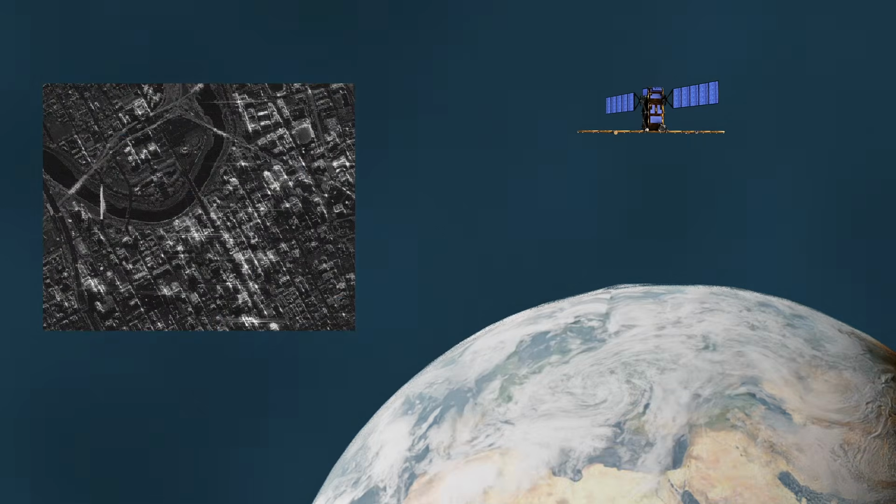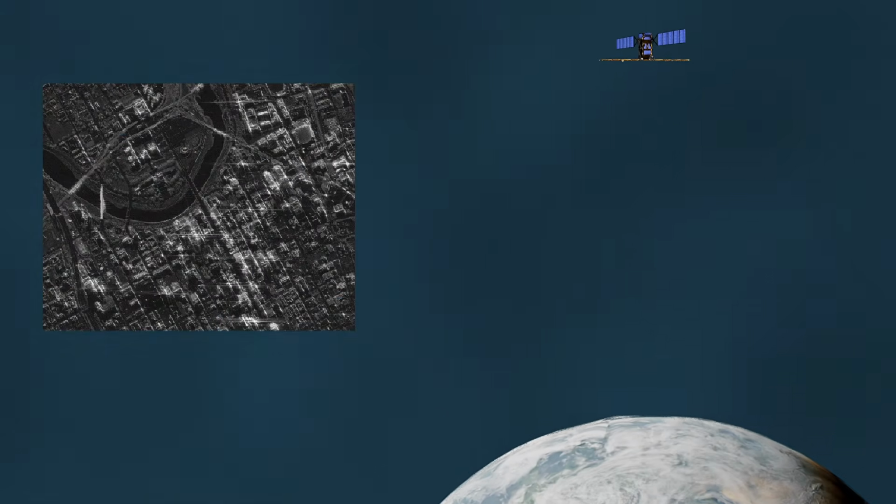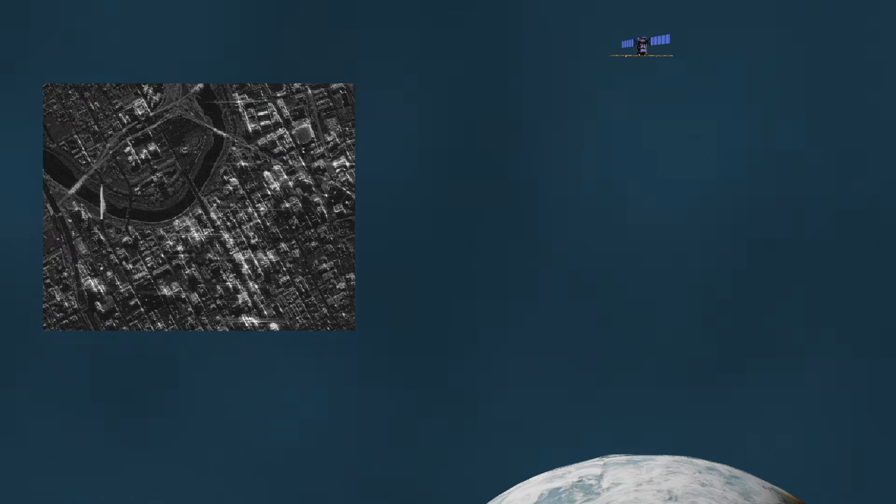And the craziest part is that this makes the resolution of our images completely independent from how far away the antenna and the objects are. We can make high resolution images no matter how far we are, which comes in really handy when you're trying to put stuff in space.